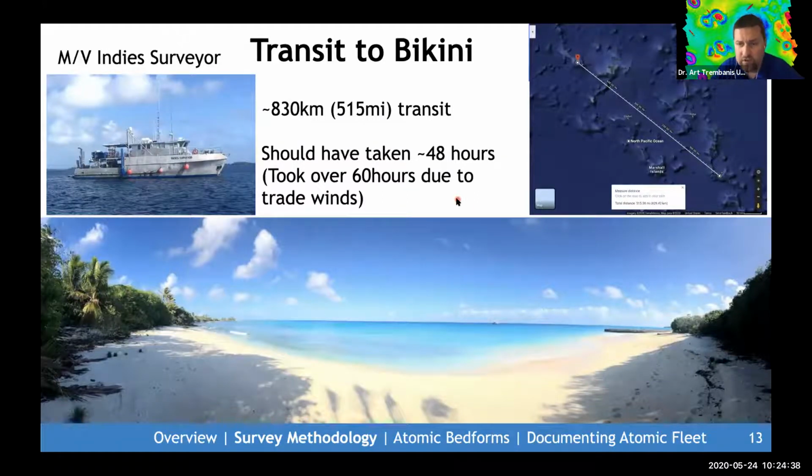There are only a few ships that are allowed and have special approval from the Marshallese, from the Bikinians, to have access, and one of those is a group called the Indies Trader, and they operate a ship called the Indies Surveyor that leads dive operations. Bikini is well known, and many other sites in the Marshall Islands like Kwajalein are well known to divers and particularly to wreck divers.